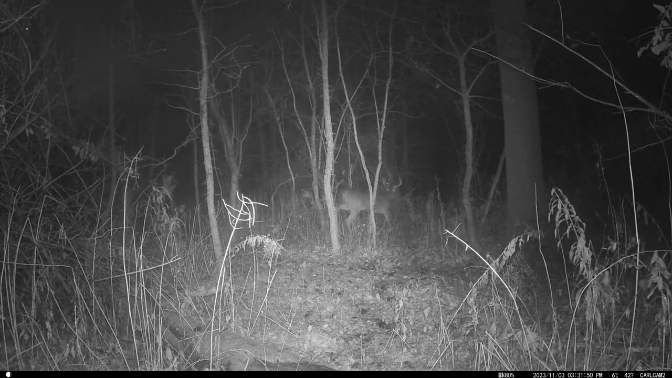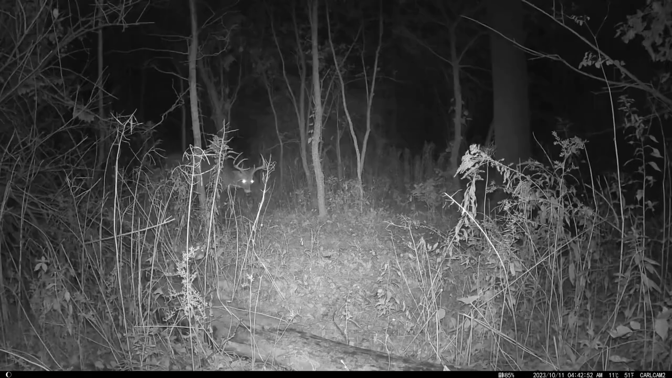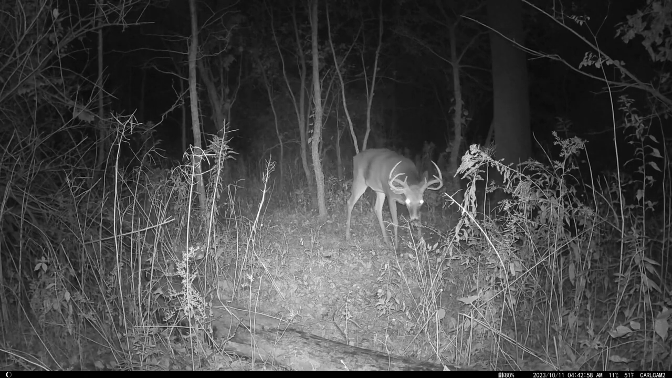And again, you can set the trigger for high, medium, or low. If you set it too high, it picks up every little leaf, every little stick that blows. So I didn't really like that. I found medium to be the sweet spot because again, it picked up rabbits, picks up squirrels, and then it picks up big bucks like this guy walking by. So yeah, I think medium is the setting for me anyways.